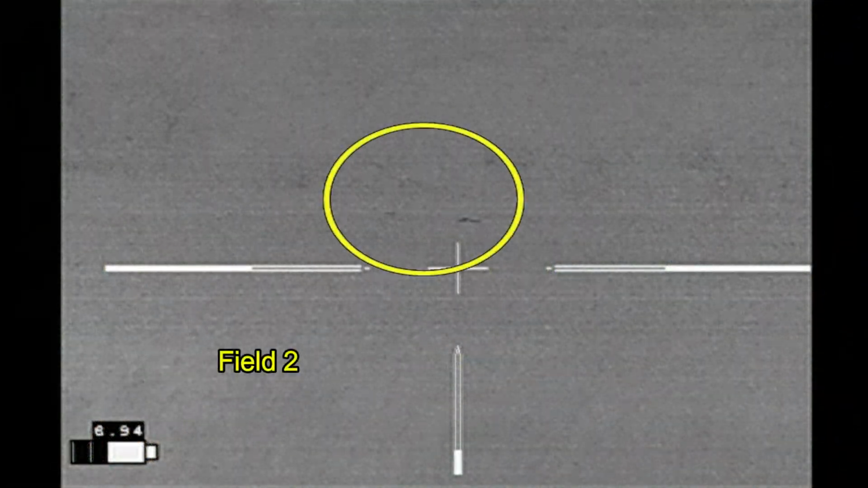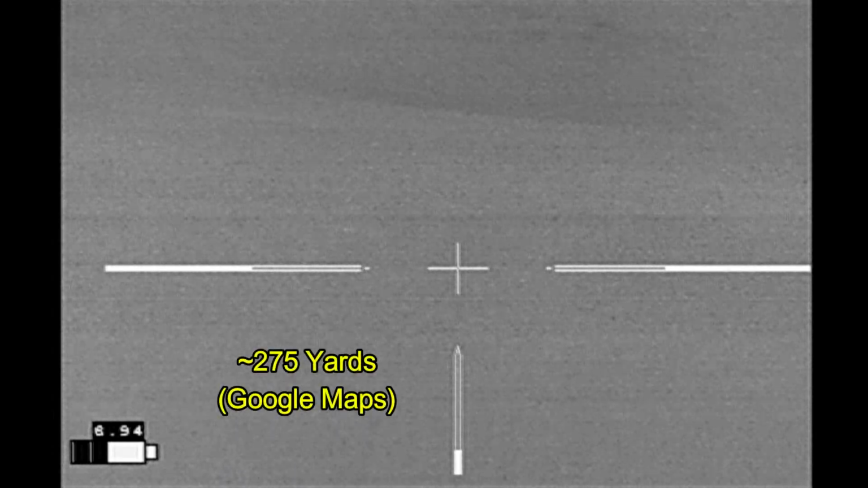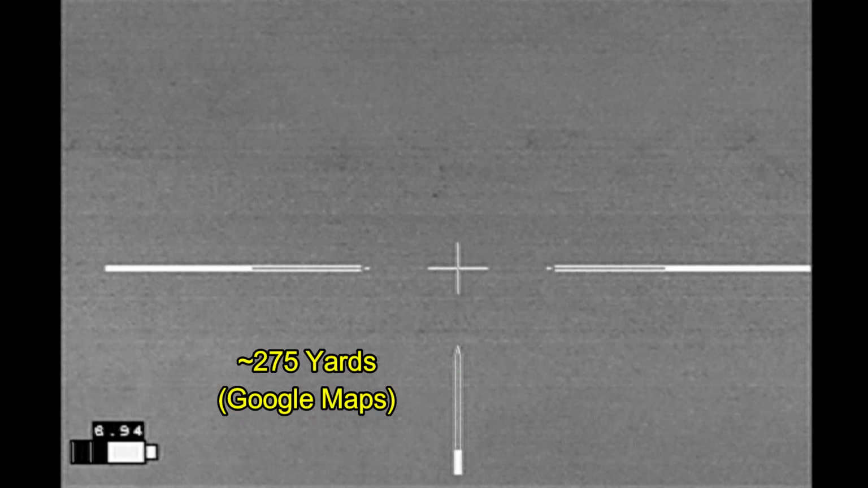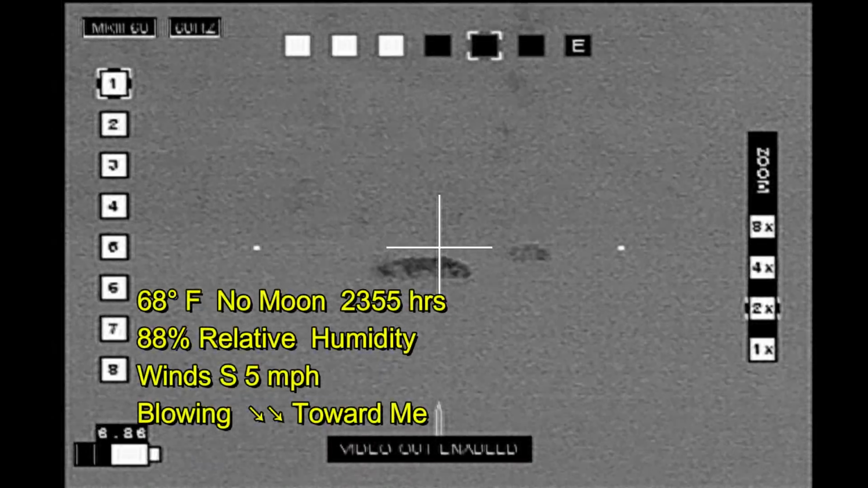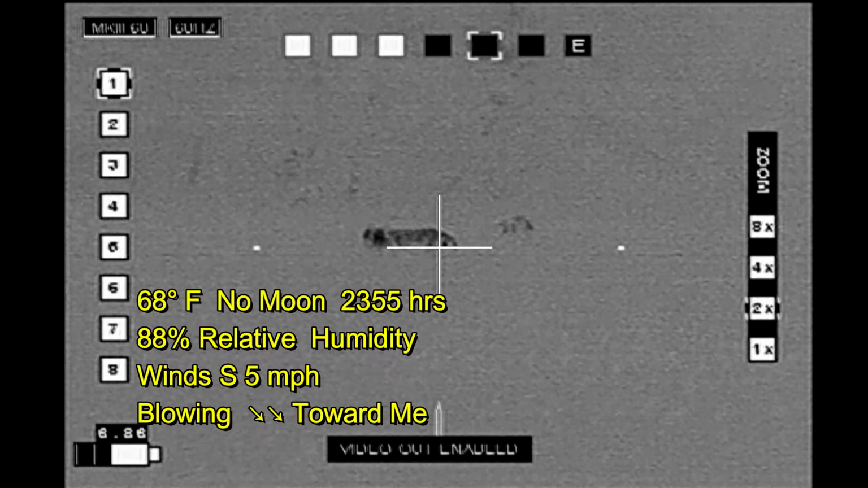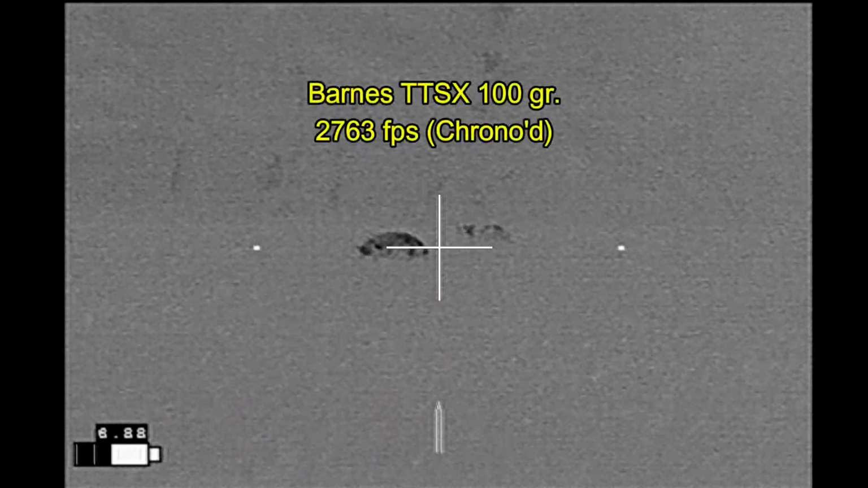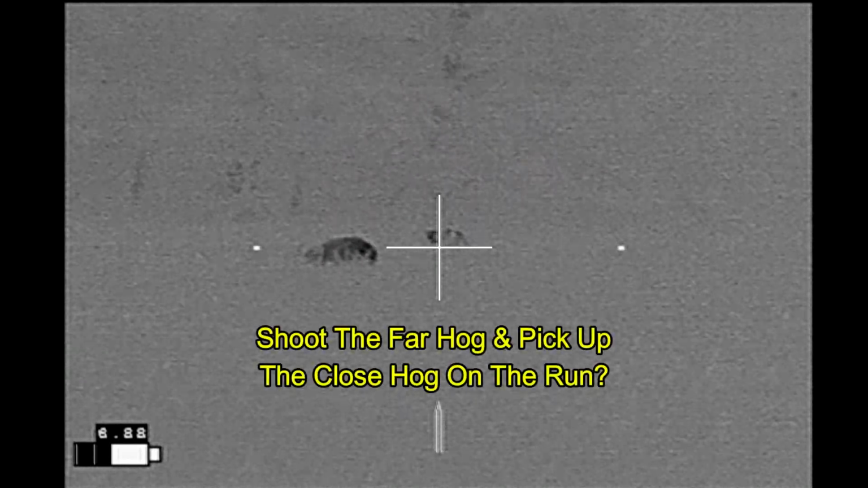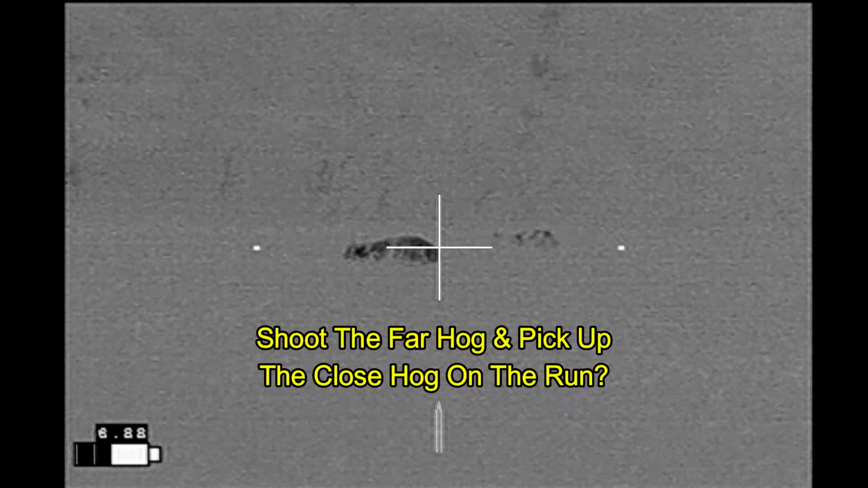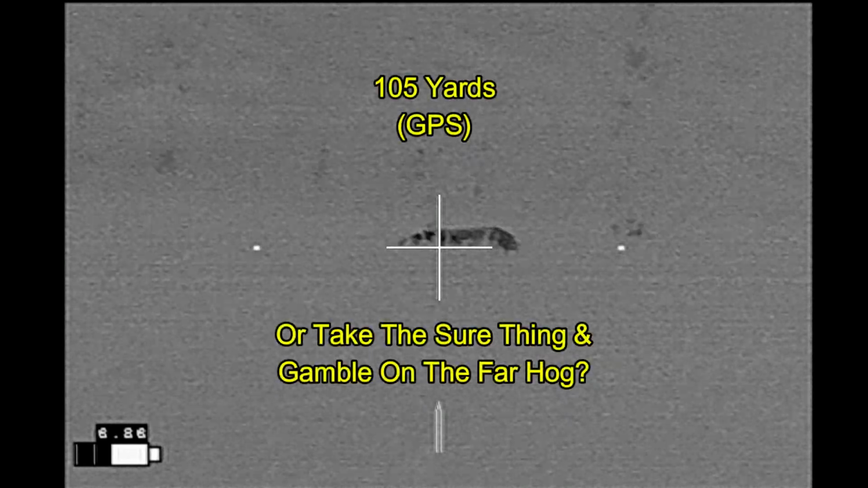And was driving past field number 2 when I spied what I thought were hogs out in field 2. Got out, got a better look at them. I think those are going to be more hogs, so I made my stalk out towards them. And I've got limited visibility once again due to the high grass, so the big question is, do I try shooting the hog that's in the distance and dropping it and then picking up the close hog as a runner, or do I just shoot the close hog as a sure thing and take my chances?